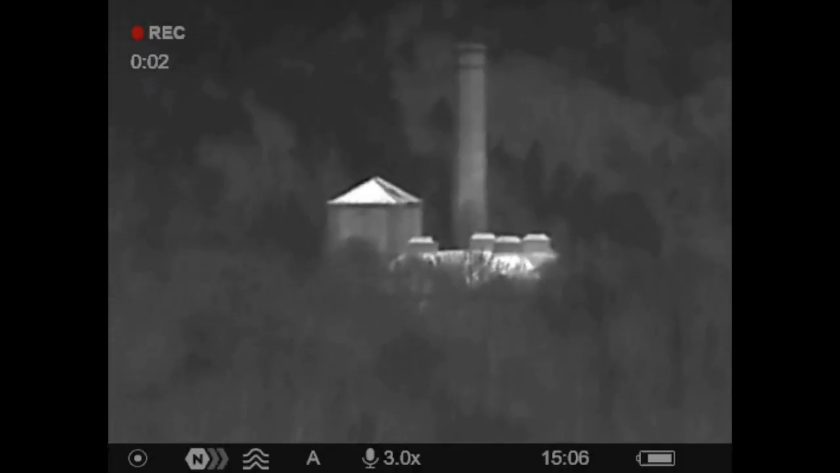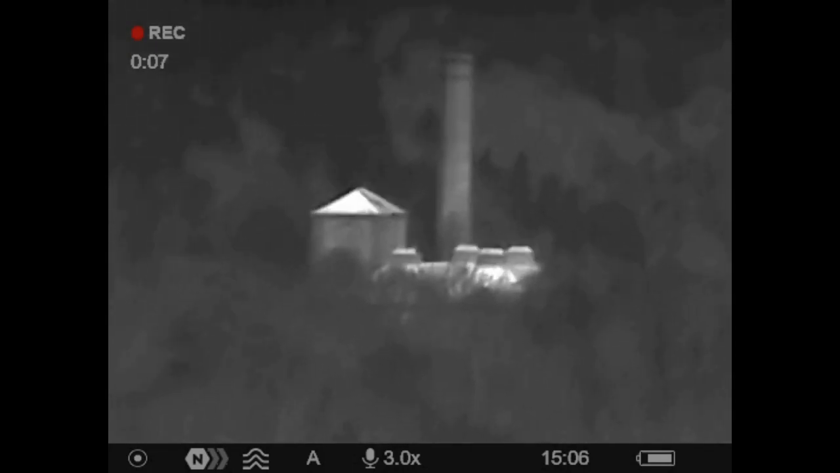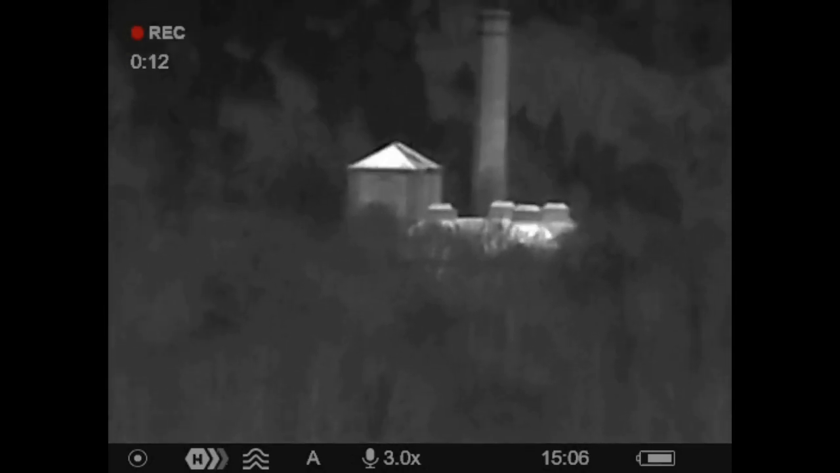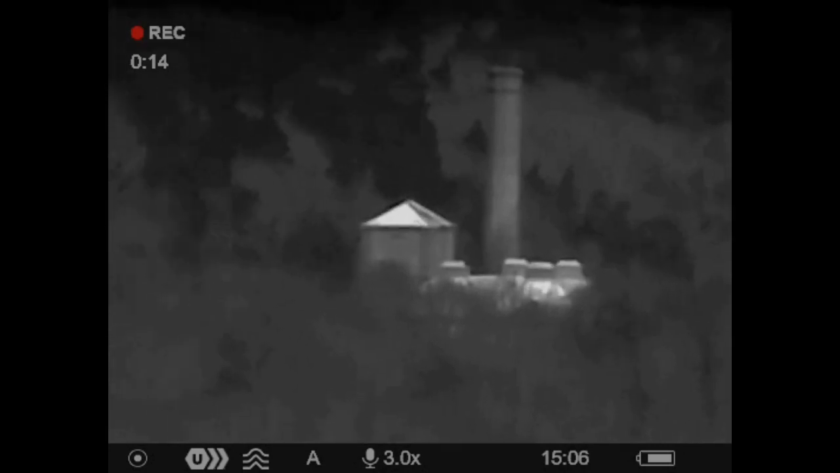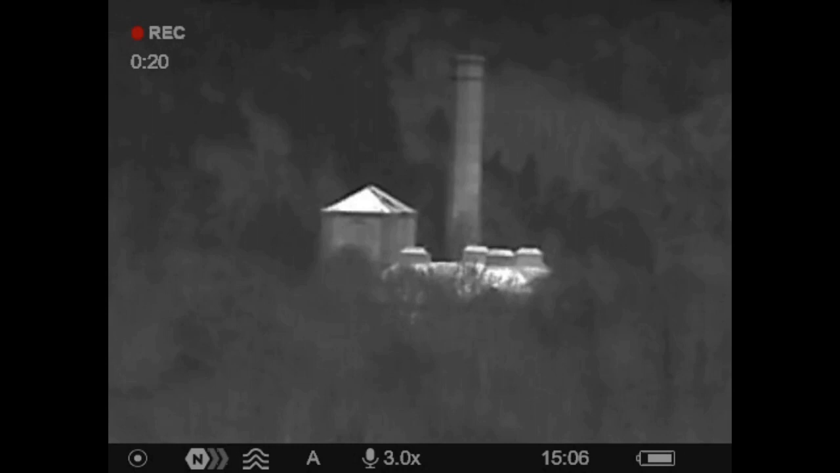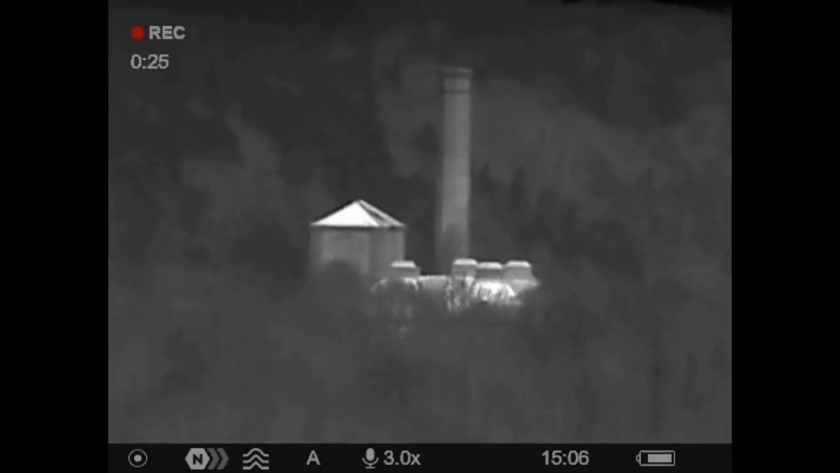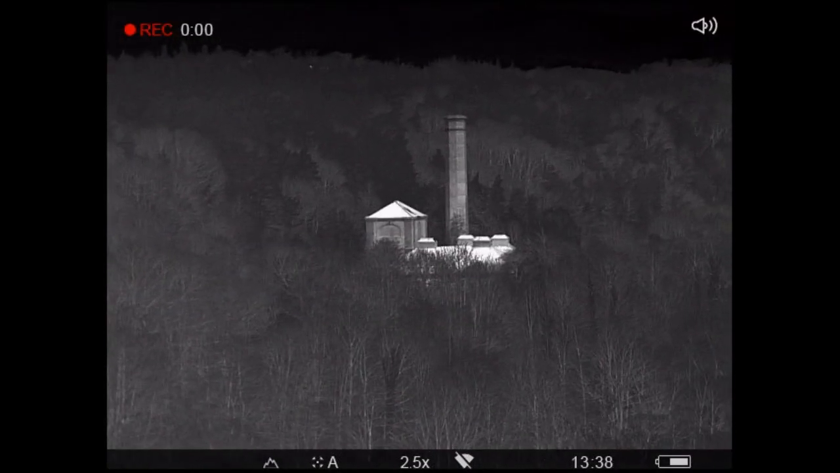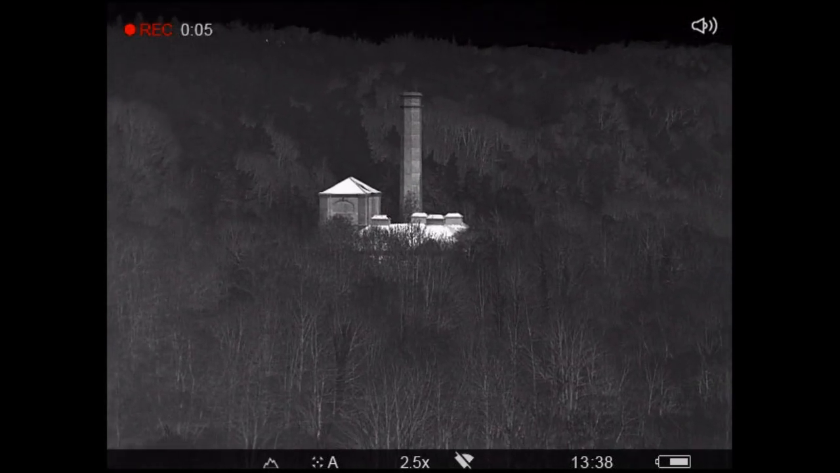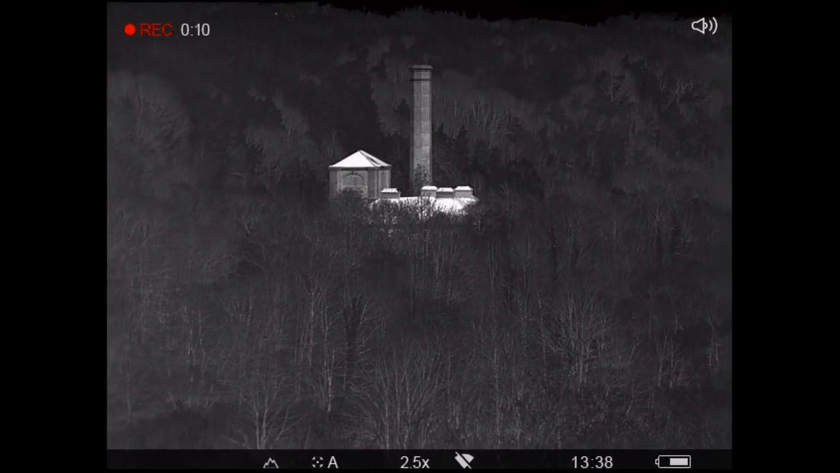So this pumping station is at 600 yards. Again, starting to lose clarity. The Axion. High res, ultra high, and normal. Not much. This is all on base mag as well. There's not much you can do to sharpen that image up. Again, with the XP50 Accolades, nice and tidy, all crisp. All the corners are sharp, nothing's fuzzy.